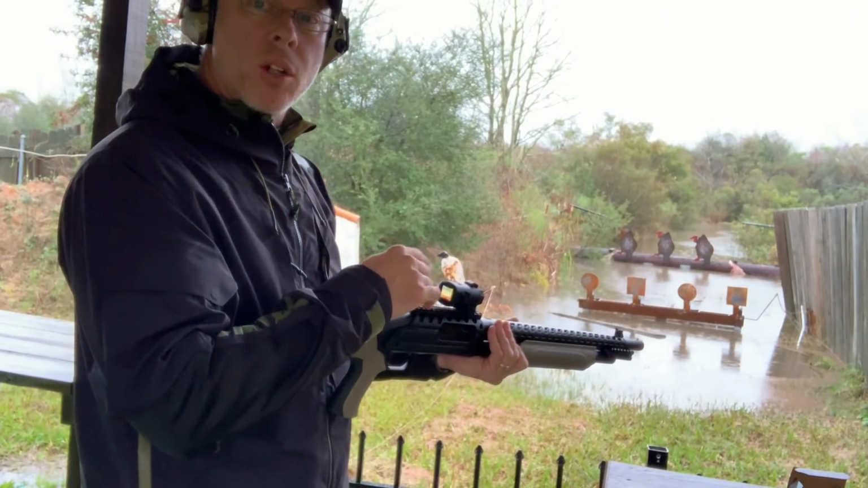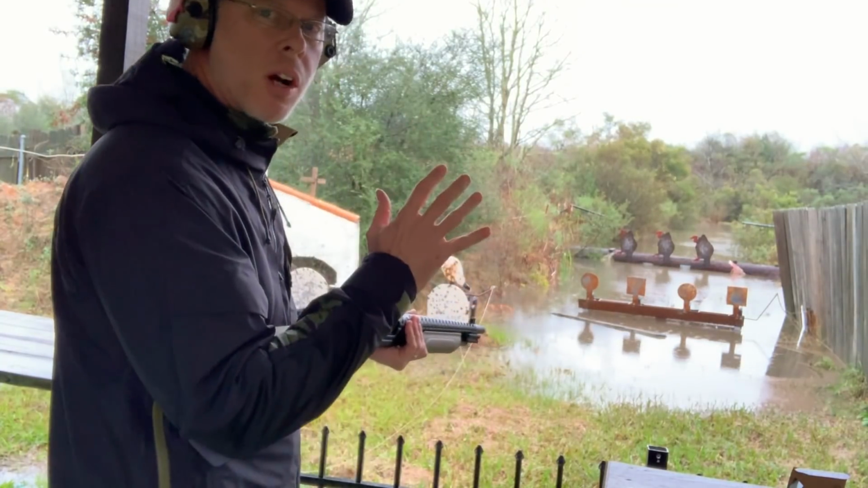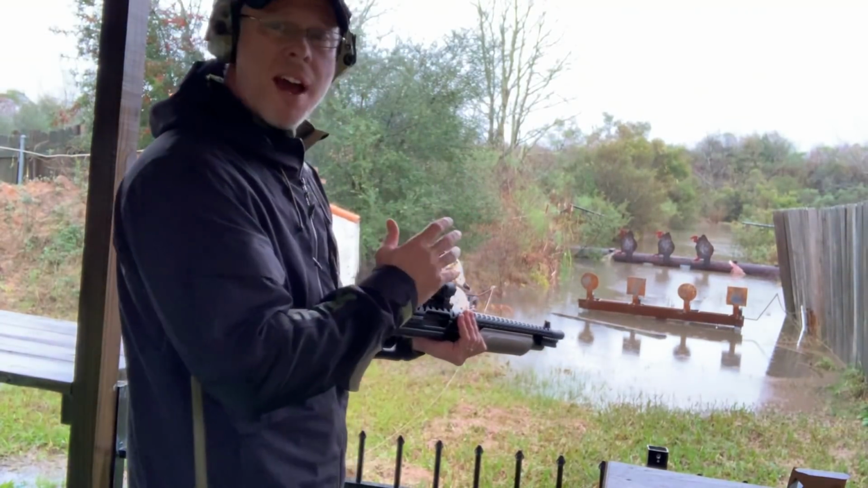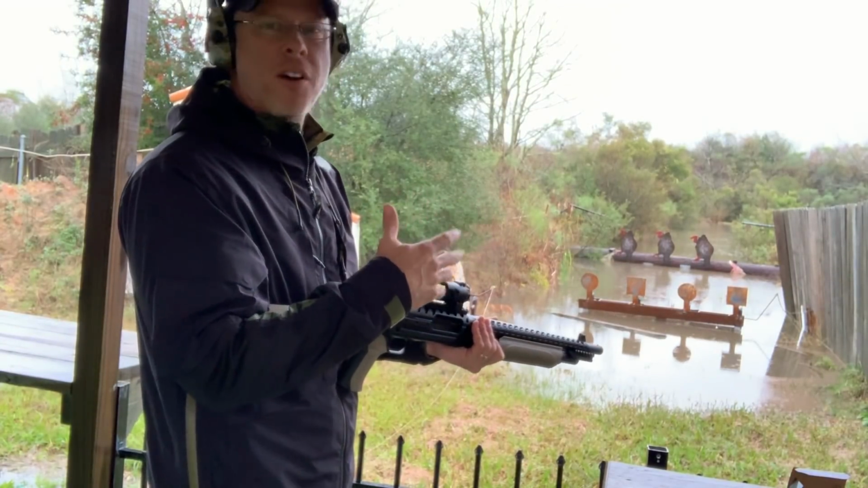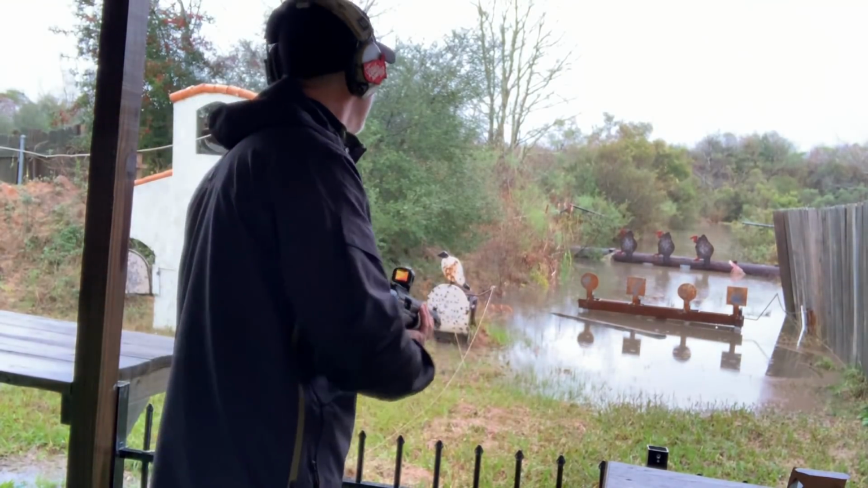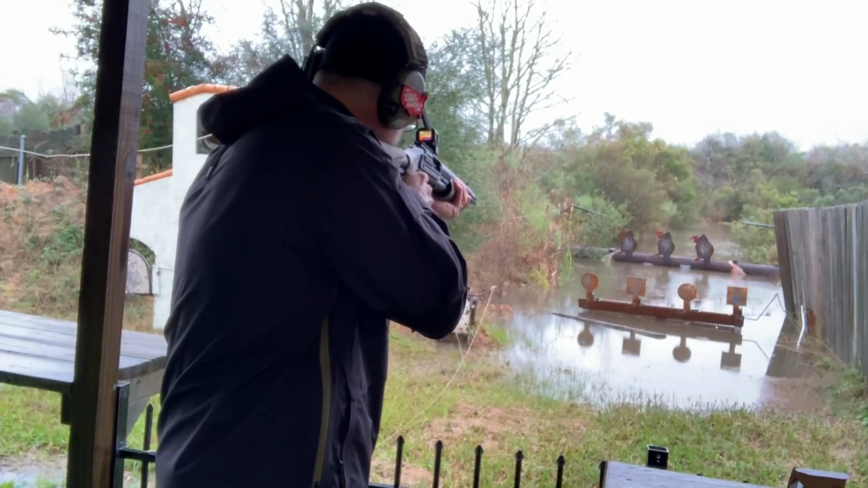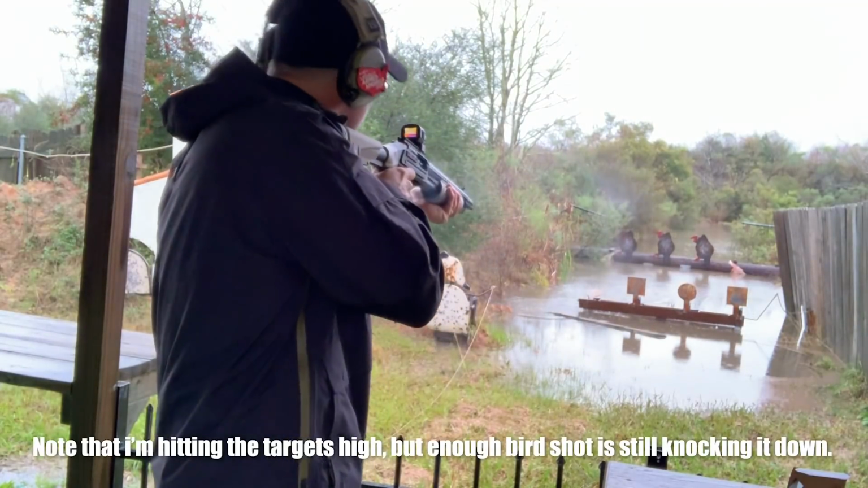and I'm going to strictly use my reticle. Again, I've blocked my front bead so I can't see it anyway, so I'm strictly going off the reticle right now. I do have birdshot in here right now to see if I'm even close to the target. If I don't hit anything, then there's no sense in wasting slugs on this. All right, just the reticle. All right, that hit it.